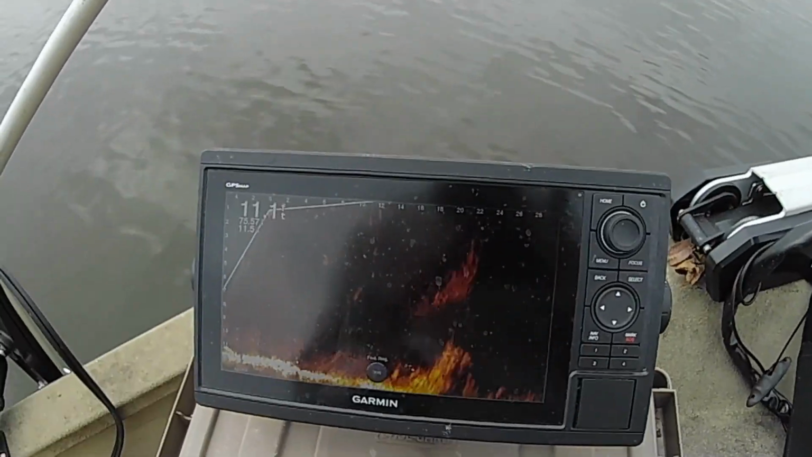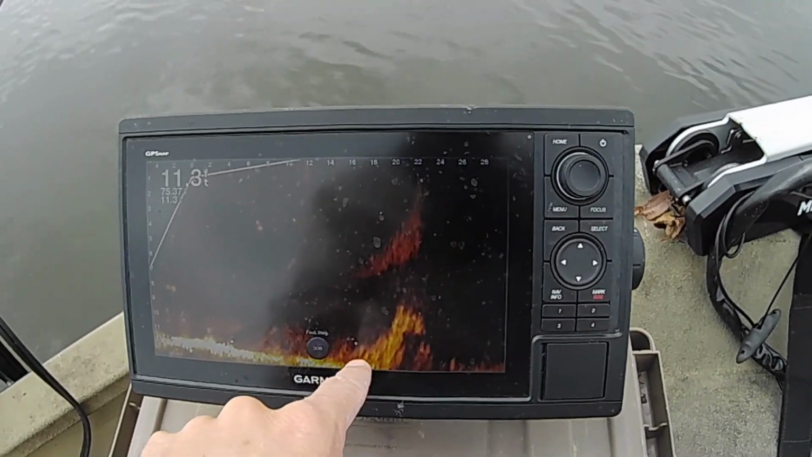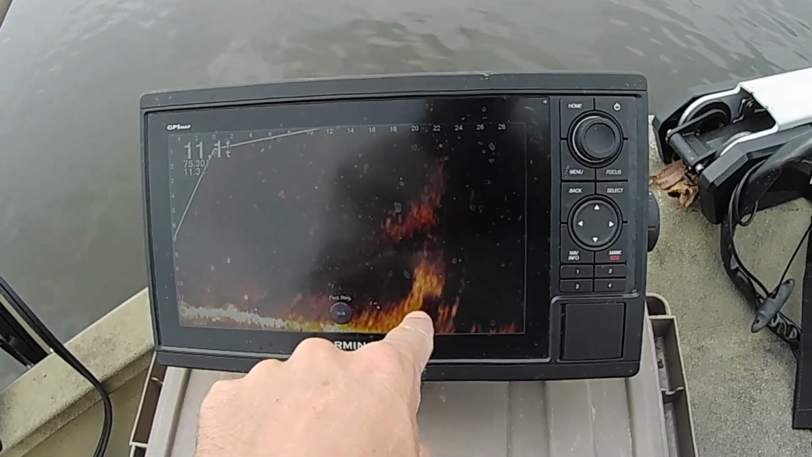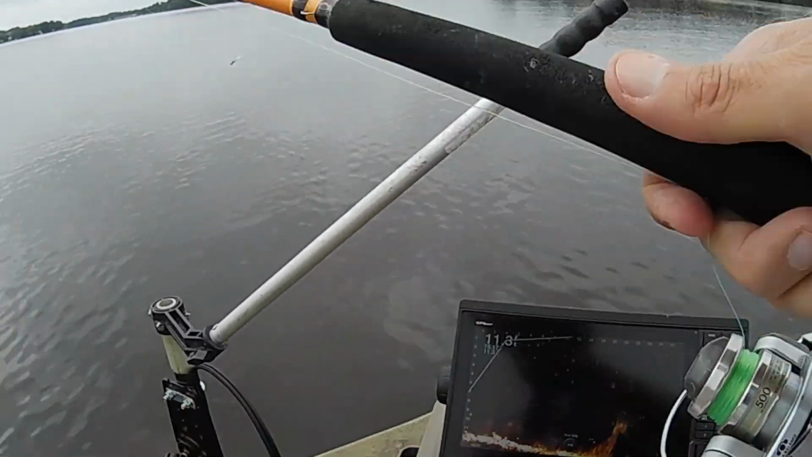Okay, now you can see that stump that I was showing on side imaging. You can tell it's just a stump, and there's fish. Look at there, there's fish glistening all around it. Now let's see if we can make them eat this thing here.